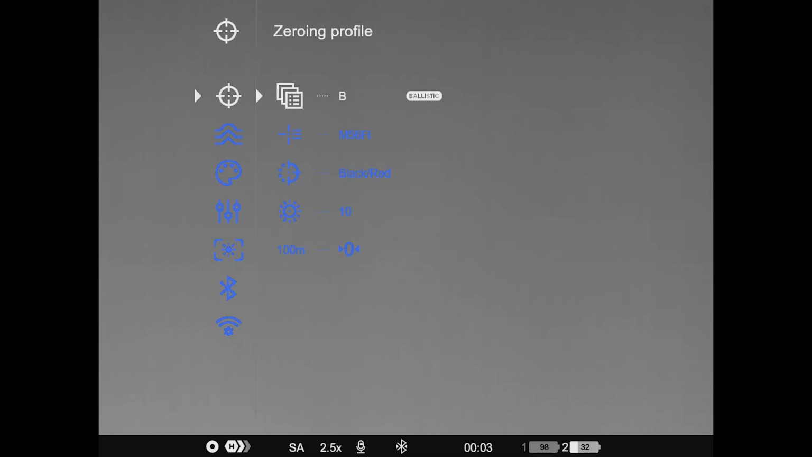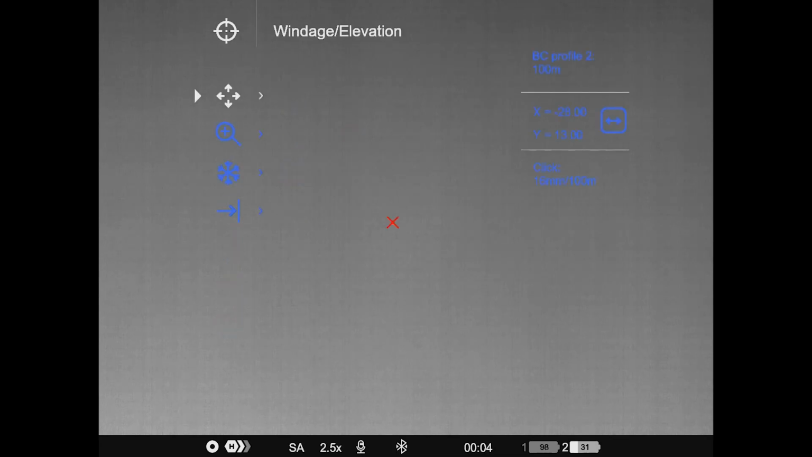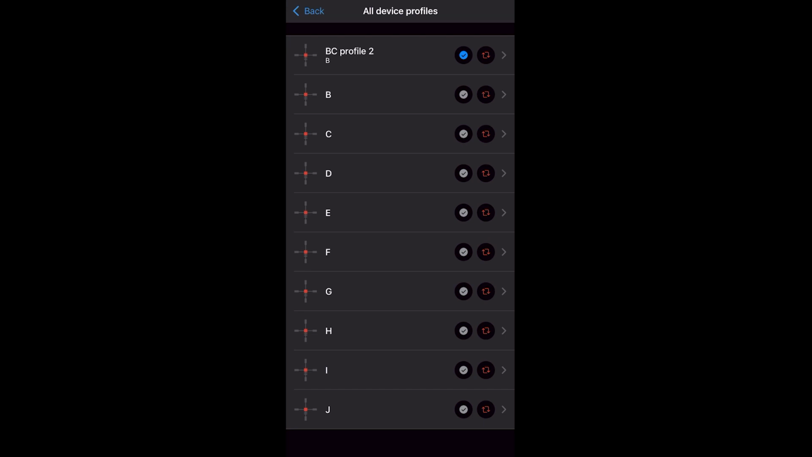Now once the profiles have been added to your thermal, you can switch between them like this. So if you created 5 ballistic zeroing profiles, then they would appear here. Now zeroing still works the same. You still go down to your 100 meter distance there. You click on your zeroing and then you're back into your zeroing screen. Now let's go back over to the app.